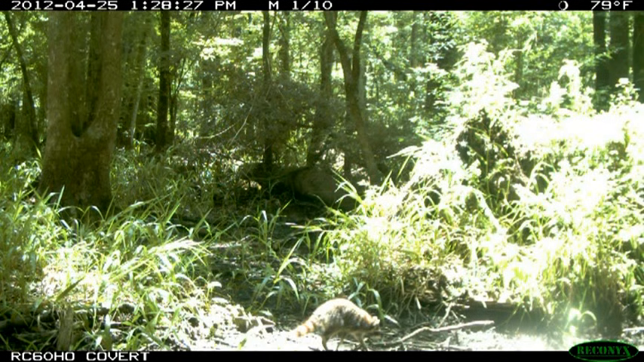Now here's the daytime shot. This is actually a raccoon that you'll see down there. So I'm very encouraged by this because no matter what the animal is, we're getting its image. And we're starting to see again strong muscular animals are not as afraid. Interesting thought.